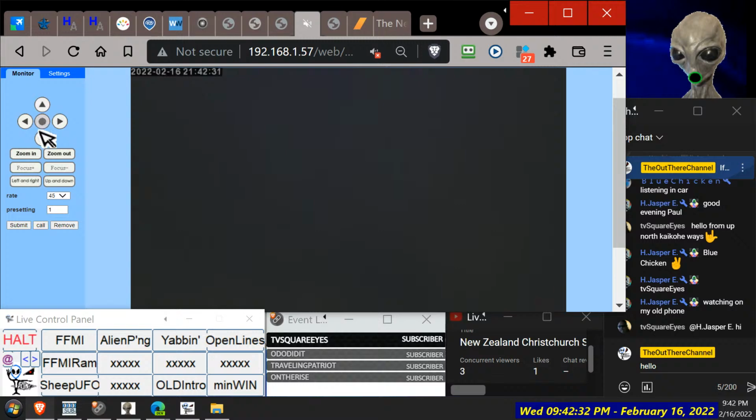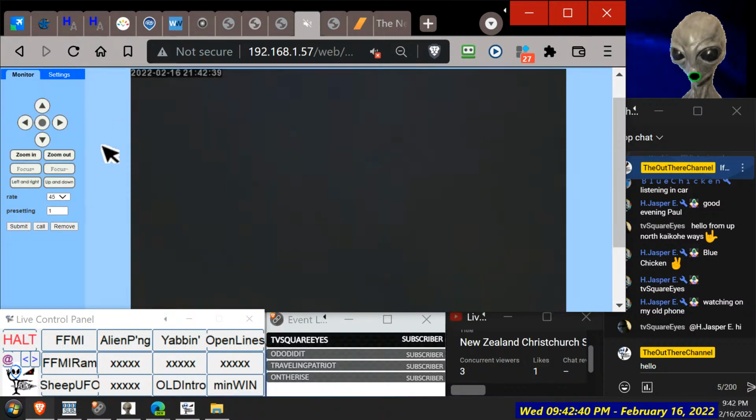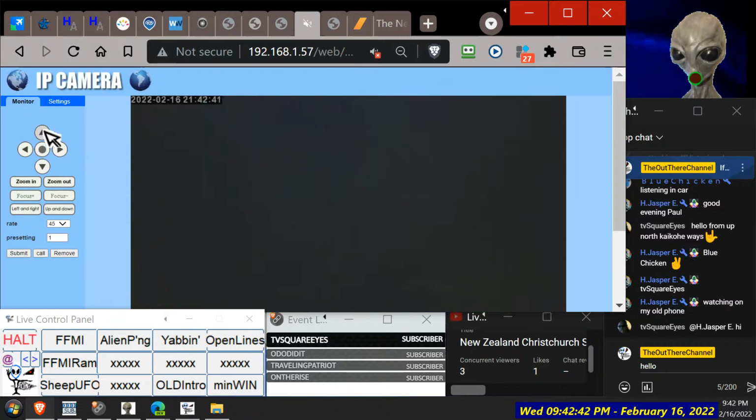What's happening there? See, I've got no way to know the angle because it's got no indication, no calibration of the angle it's turning. That's one thing that's really needed, because this can do, if you've got it upside down, the total sky, from left to top to right.